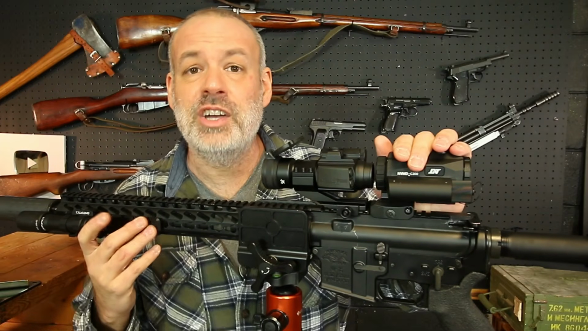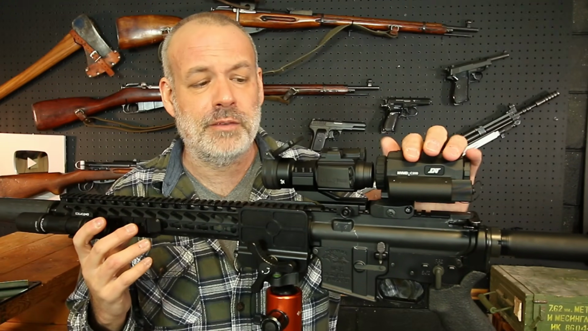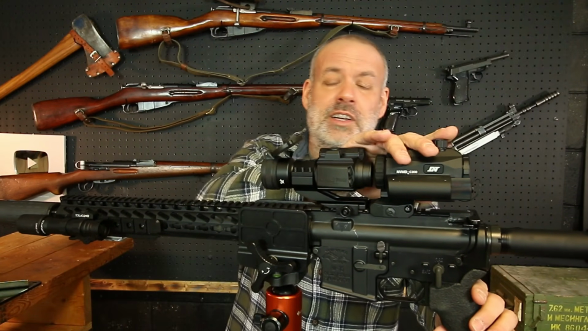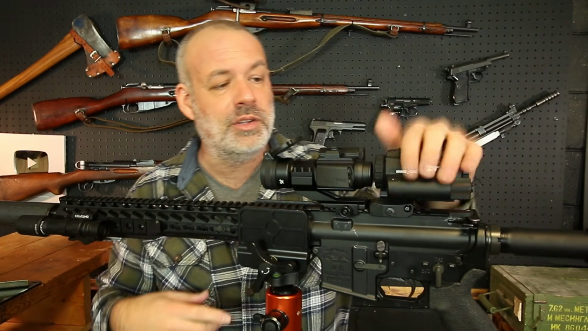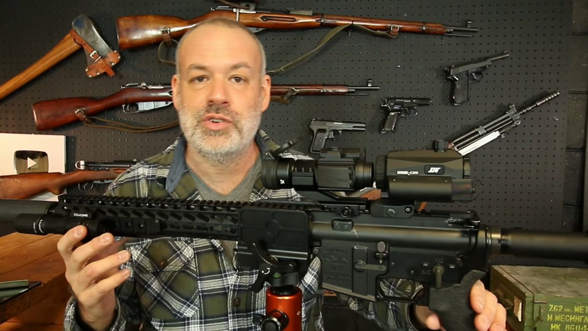Not only is this thing good as a night vision optic, but also as a night vision magnifier to a red dot you've already got on your rifle. So you don't have to go through the whole rigmarole of sighting in this scope or this D&T optic for every single rifle. If you already got a red dot on that rifle, you can just slap this thing on there and go to town using the red dot as your aiming device.